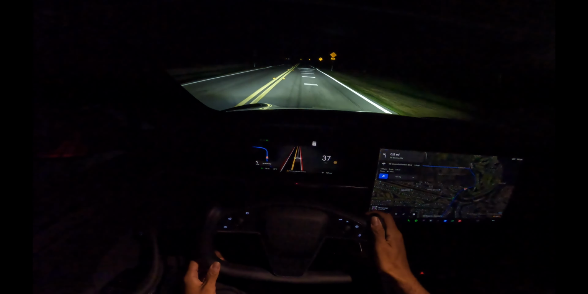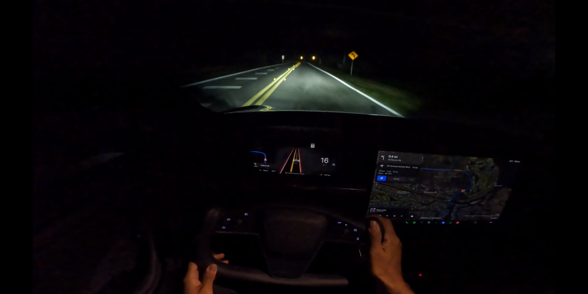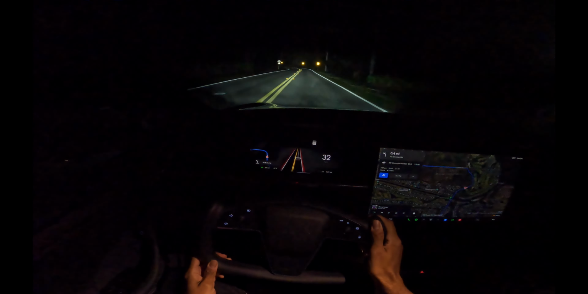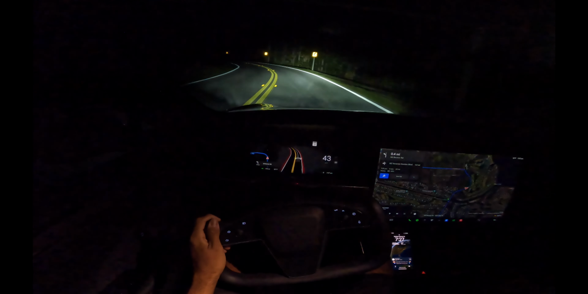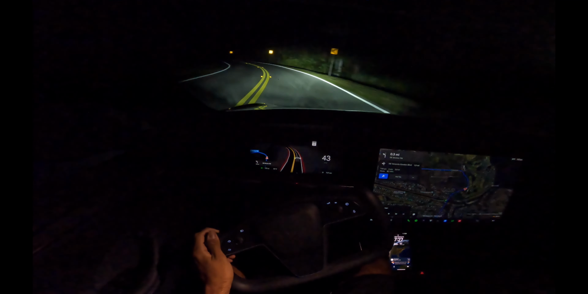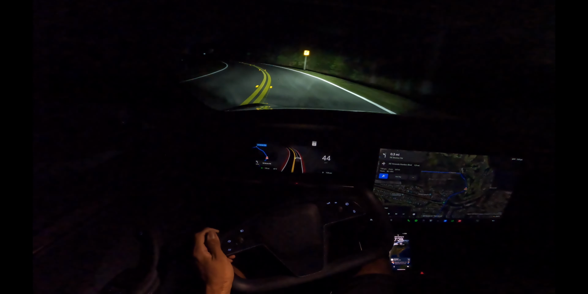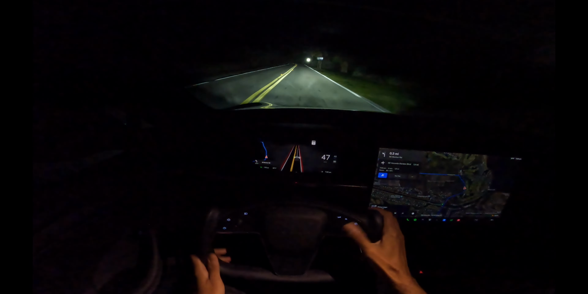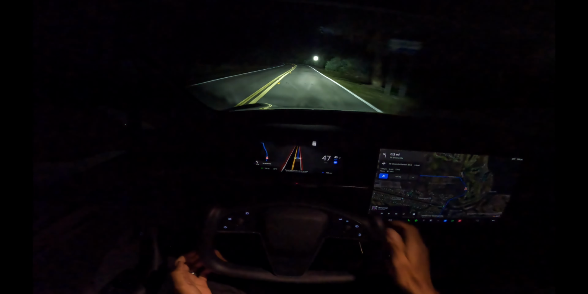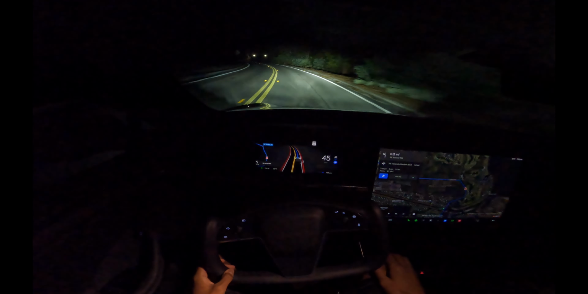Okay, hang on, let me take over. The auto steer is unavailable. It's dark. Woo! Look at that. Woo! Just take over here. Quick little turn. Trying to get back. Trying to get home. I just want to get home now. I'm done with this drive. This drive is done.